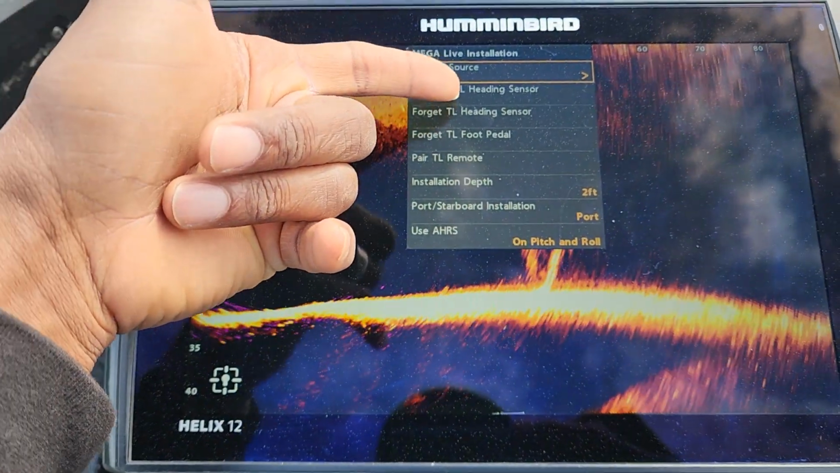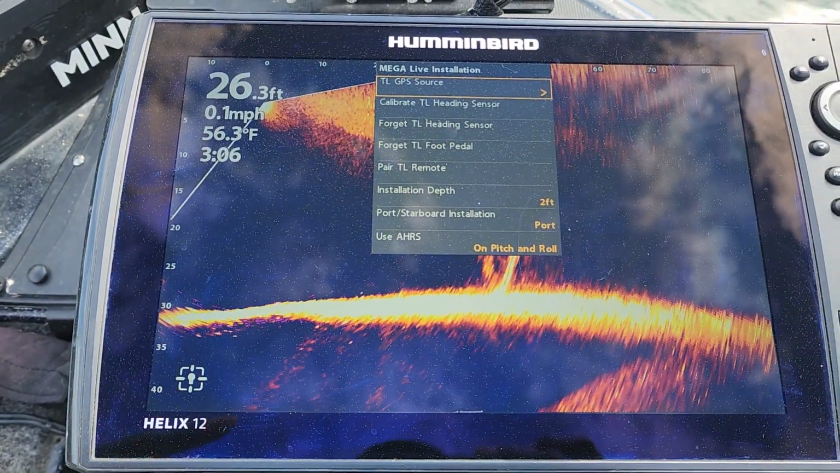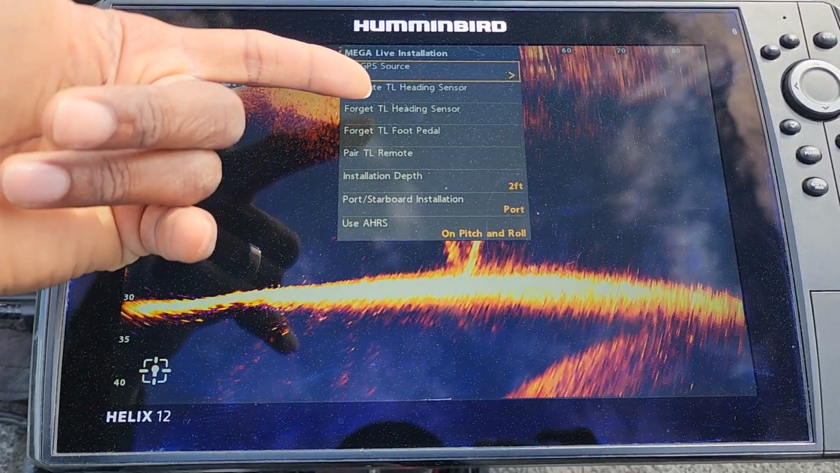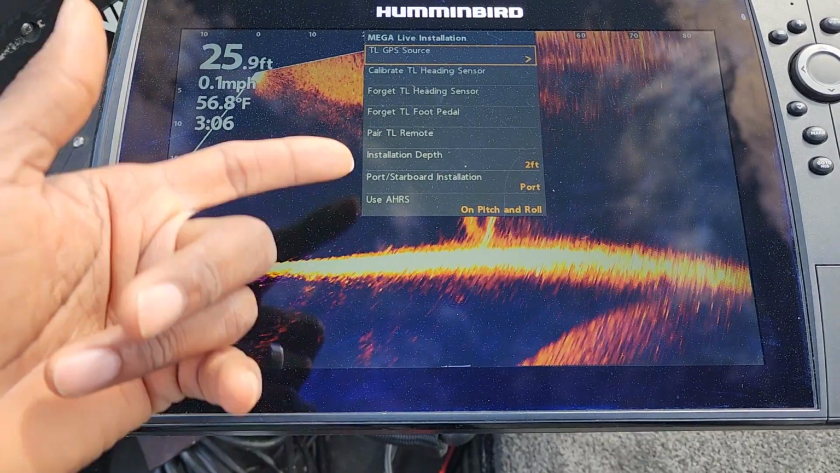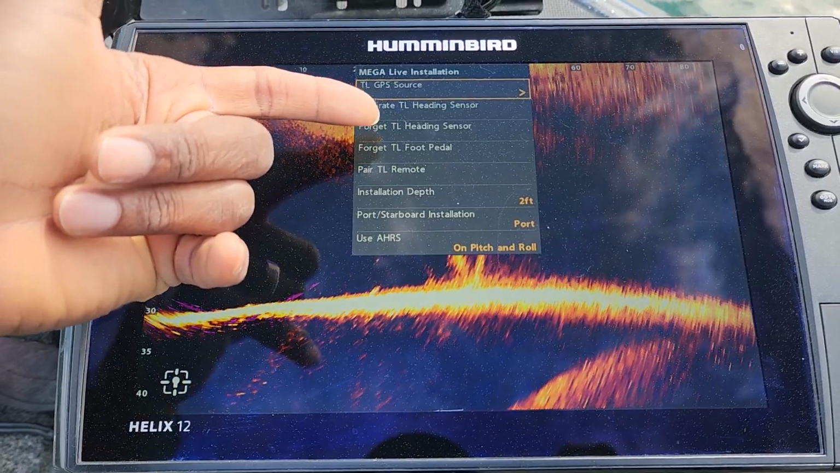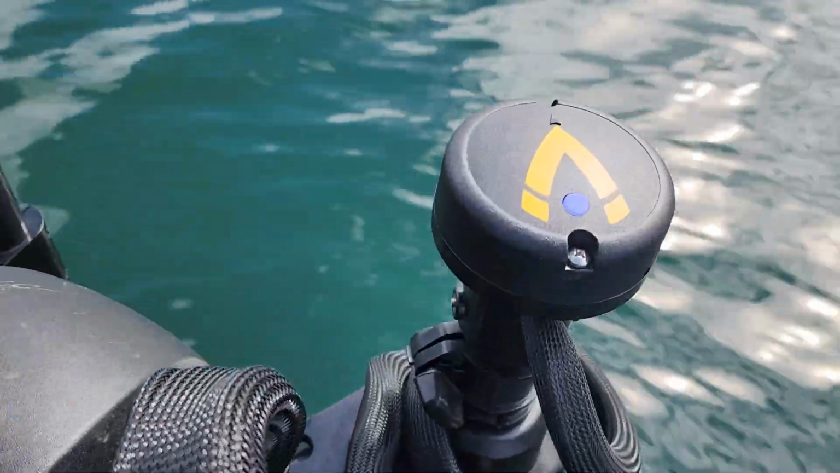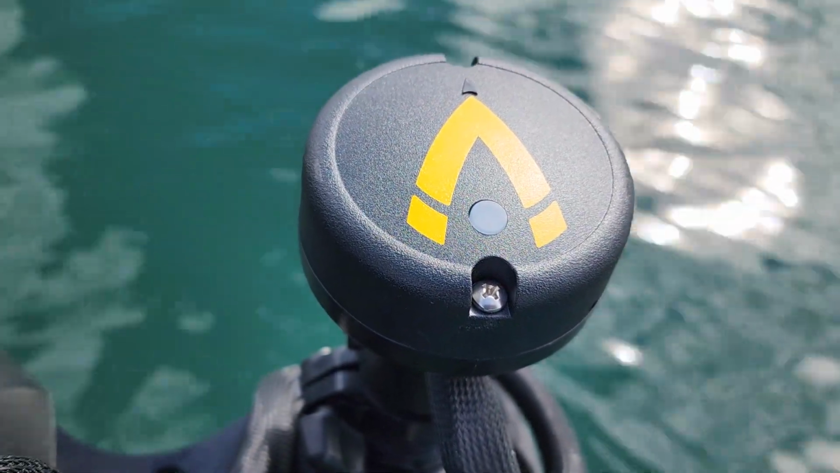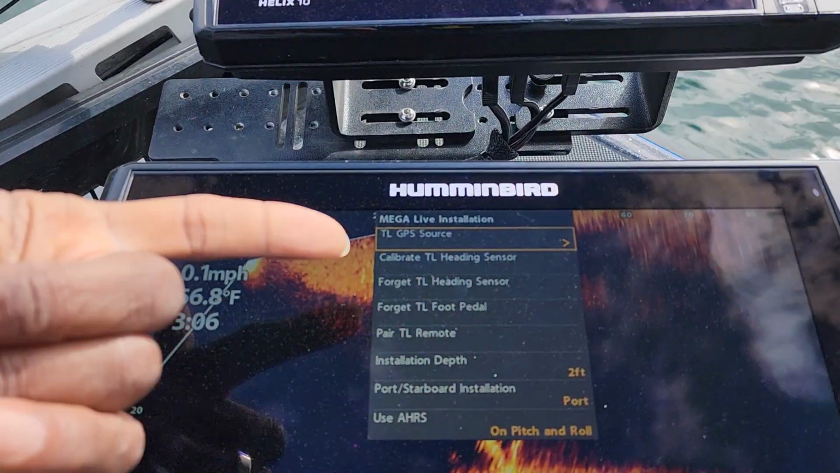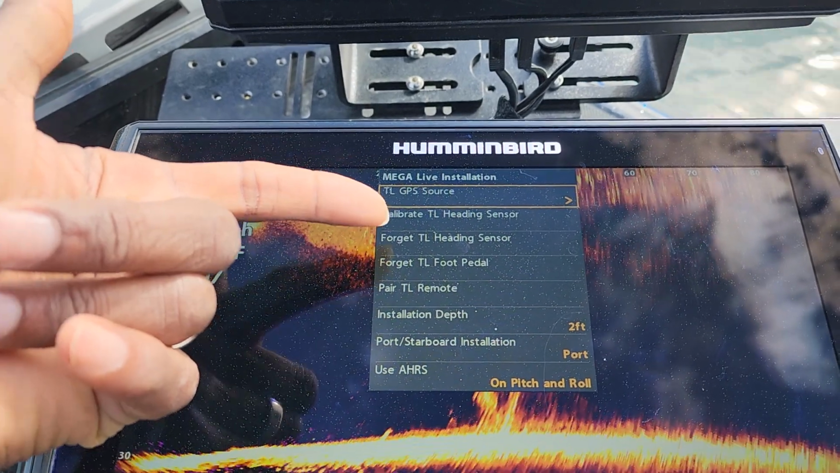So calibrate target lock heading sensor. That is what you definitely want to do whenever you come out here on the water to finish up this process. The other options are, you can pair your foot pedal and pair that heading sensor. Pairing the heading sensor, once you choose this option, you just go up here to the top of your target lock system, and that little dot right there in the middle of that yellow arrow, you just press that in. Then you come back and you choose the option to pair that heading sensor.